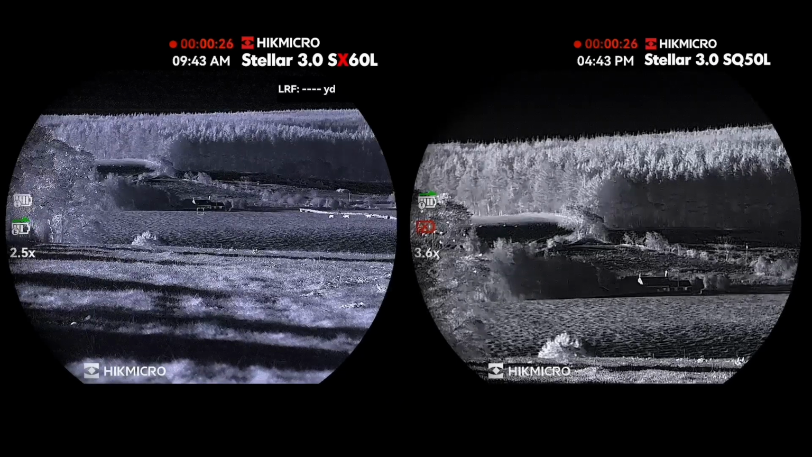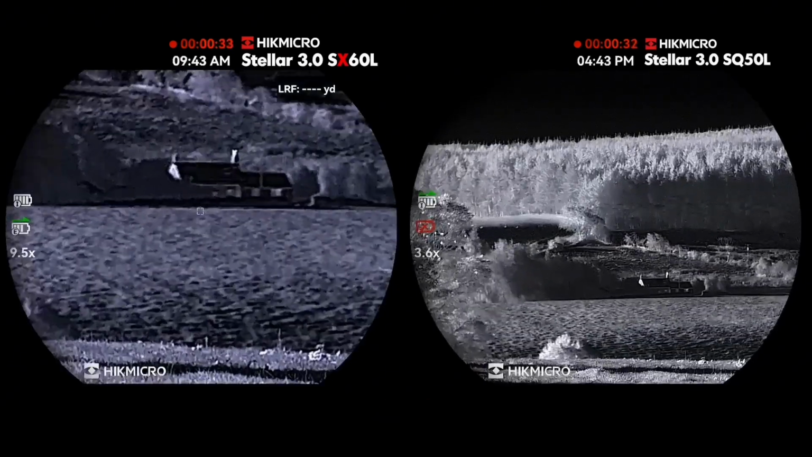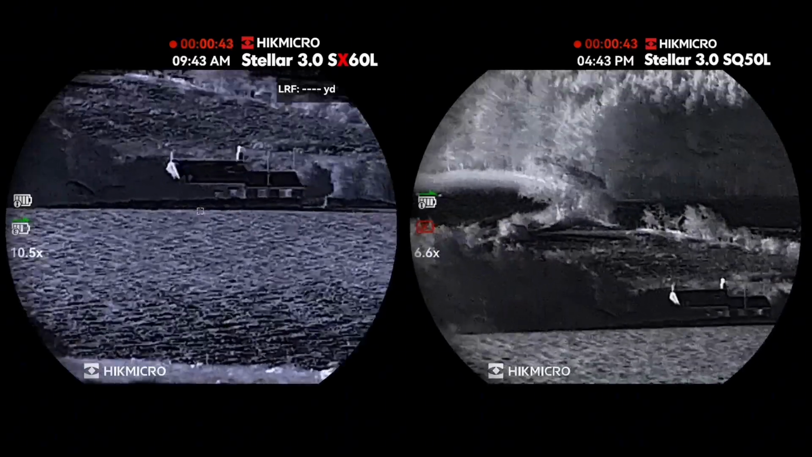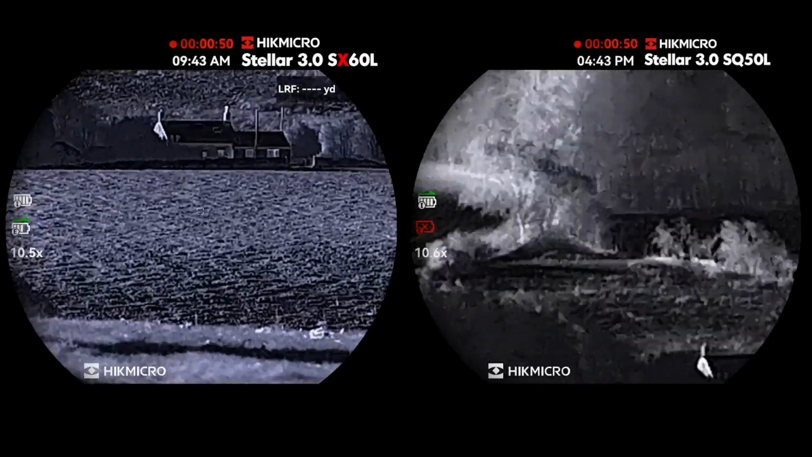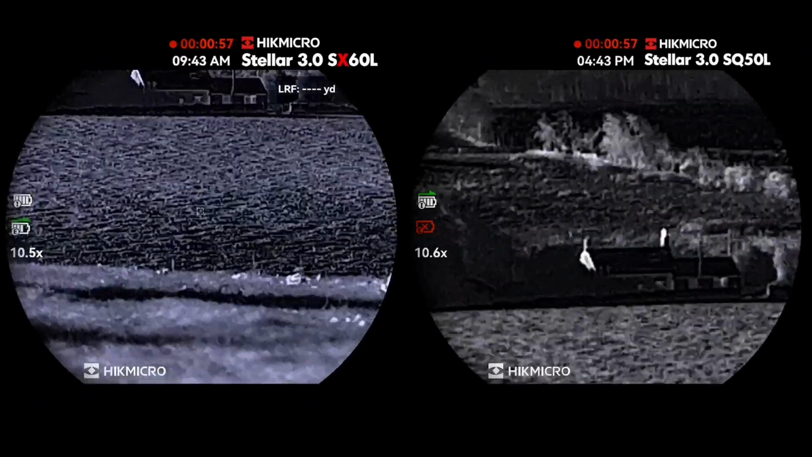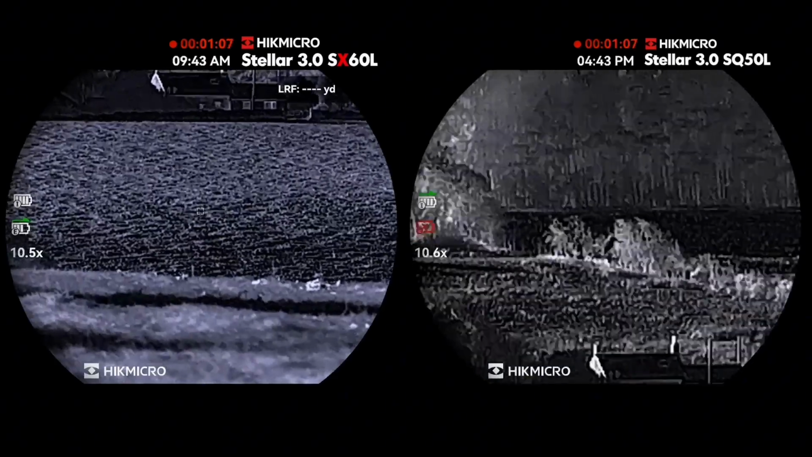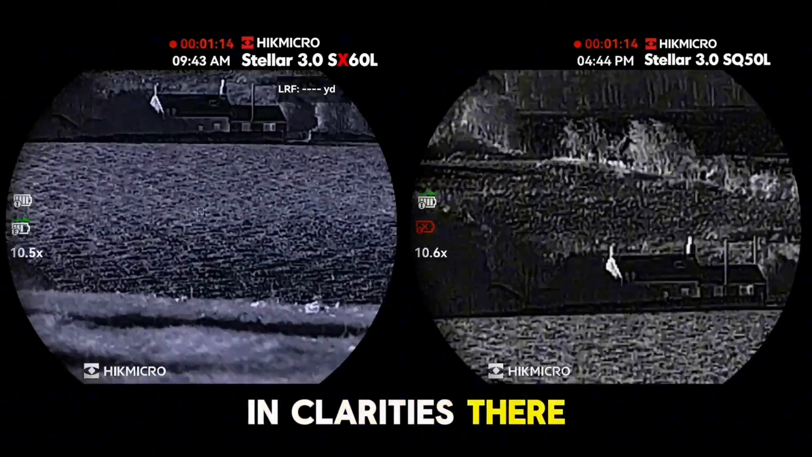And what you'll see there is, I'll zoom in with the SX up to 10.5, give that a little focus. Just to see the difference in clarities there.